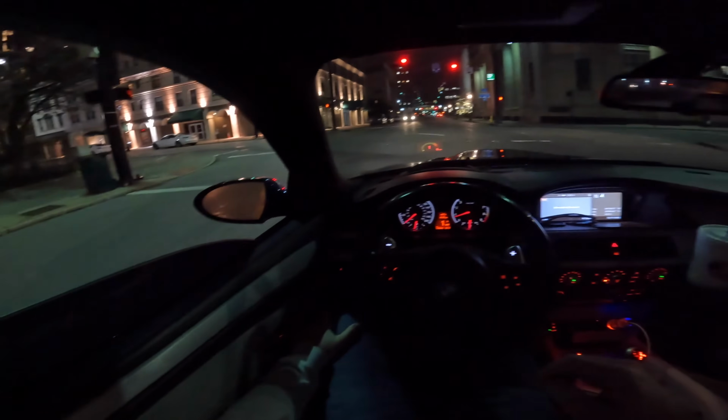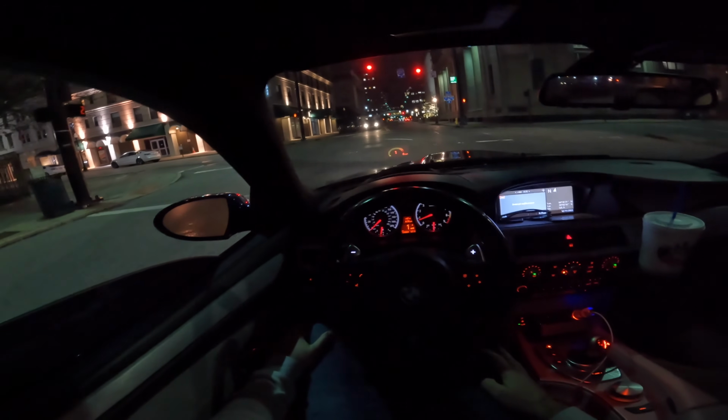Should I go left? I want to get between the big buildings. These are pretty big. This is a left only permit. I have no choice.